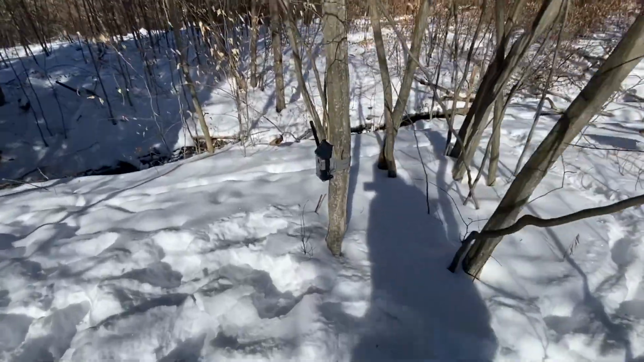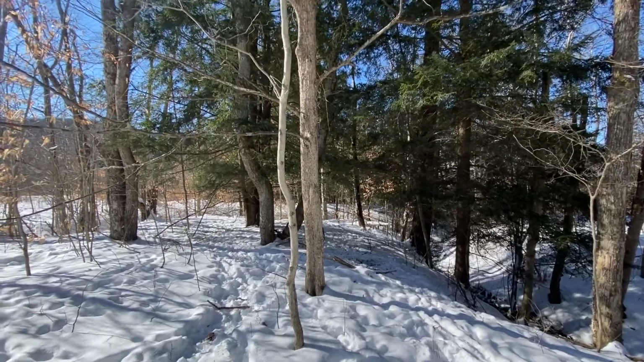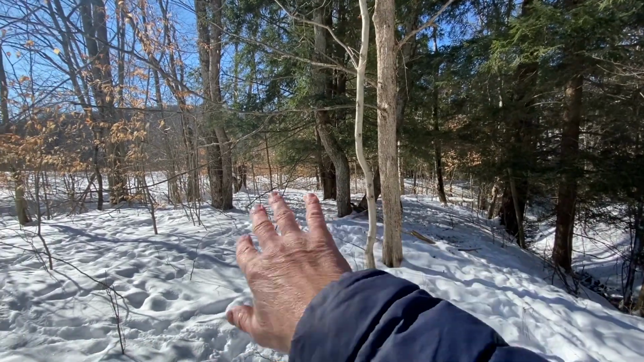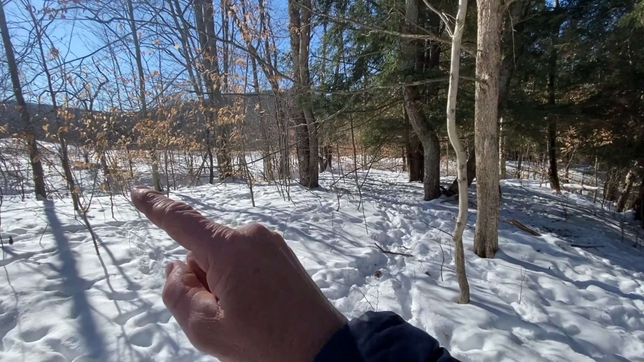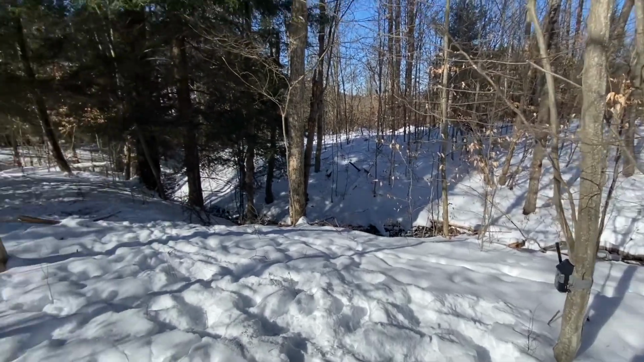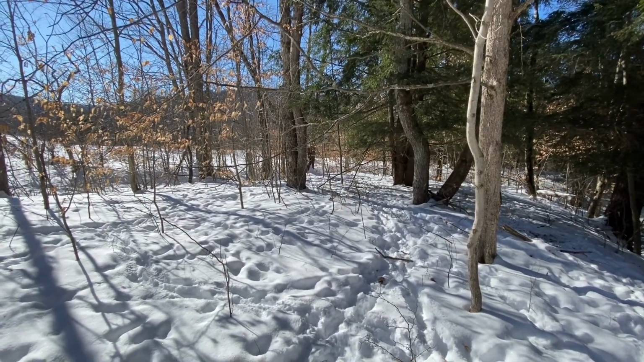All right, I just set out a trail camera here and these are hemlock. These are huge hemlock trees right here. And we've got a bunch of deer beds all on this little rise, 3 or 4 little beds in here. And the fields are right off to the side there, about 50 yards. So, I don't know. We'll set this camera up and we'll see what kind of deer are laying inside here if they come back.